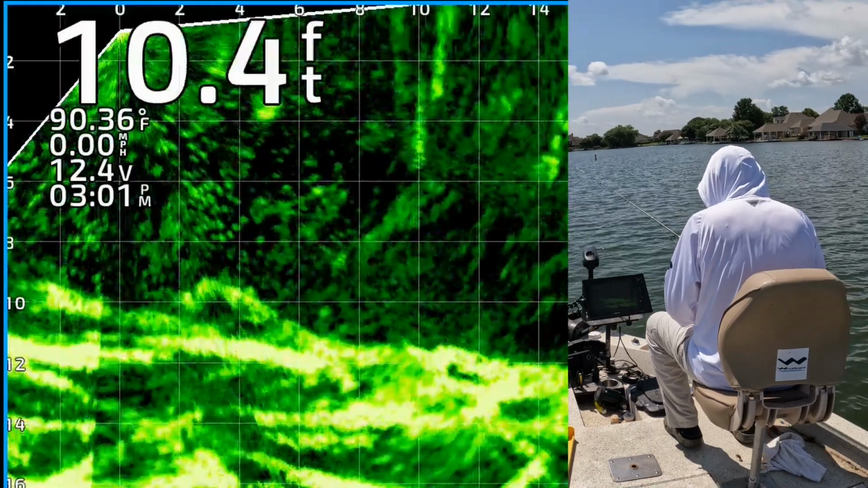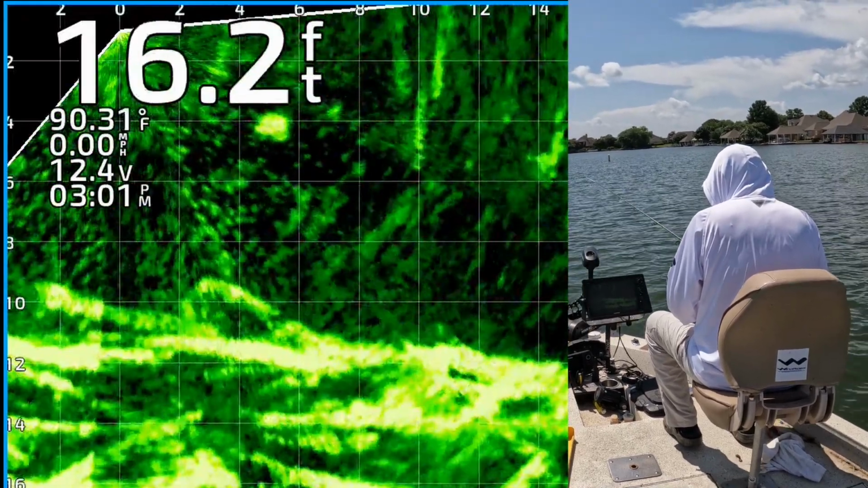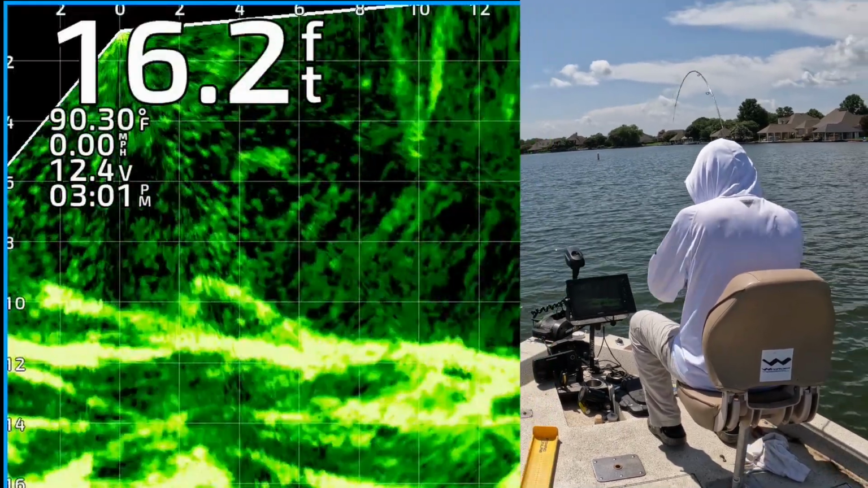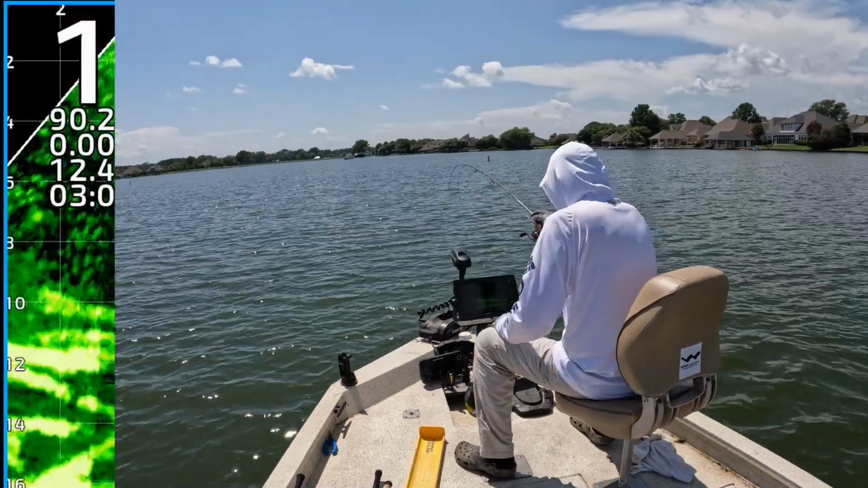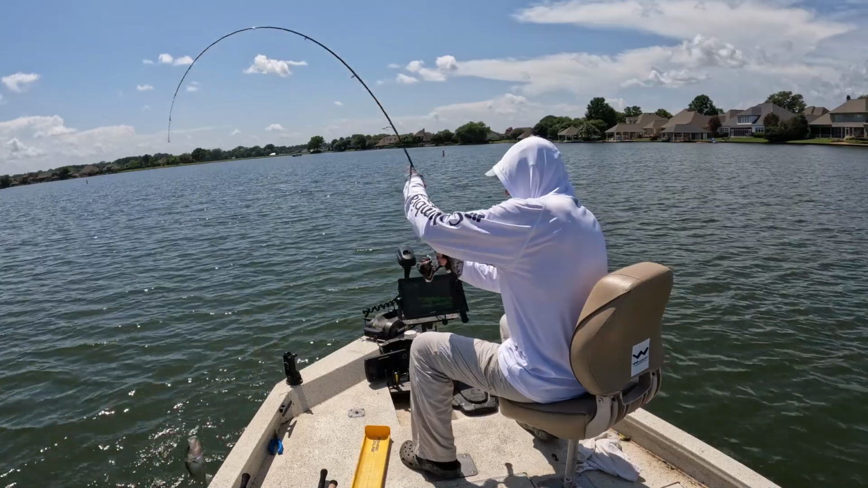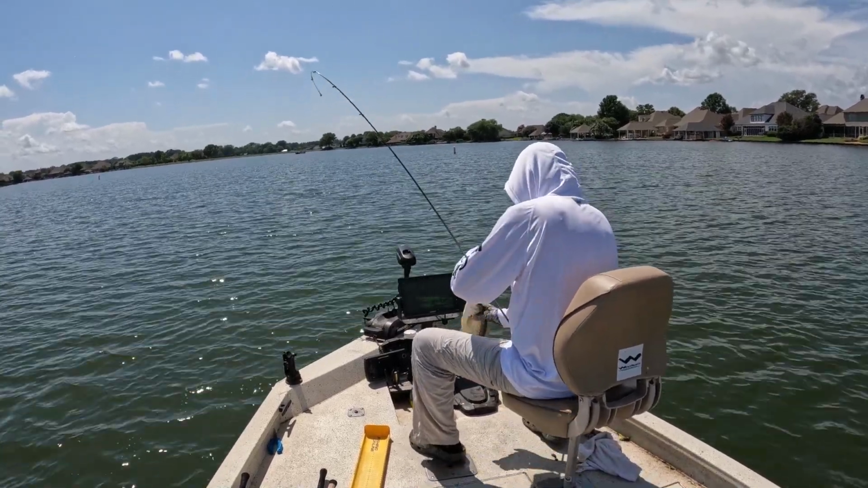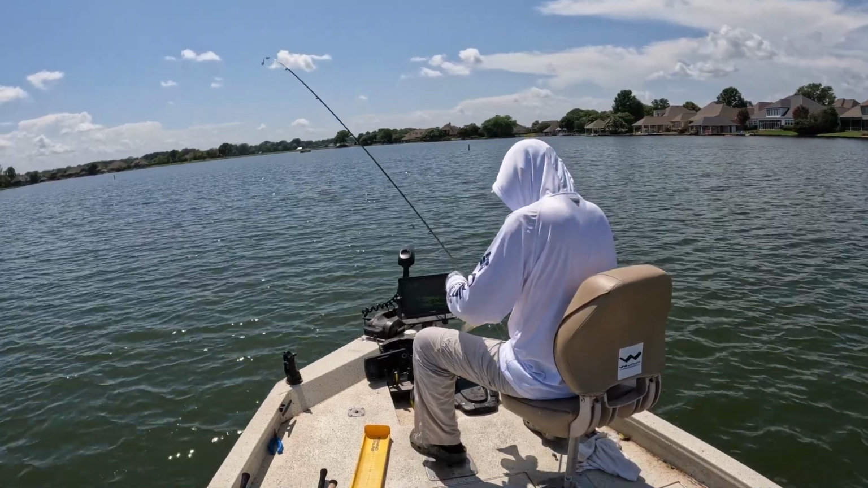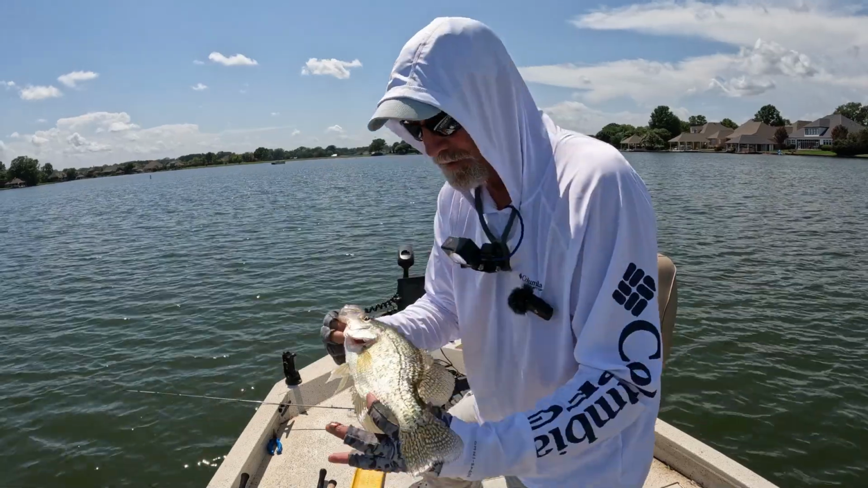Sometimes they'll come up. There's one right there. Looks like he's coming up to look at it right under that brush. You can see him kind of following it. Oh, he got it. He nabbed it. Couldn't really see it. It was right under that log. He wanted to get some of that Wild Willy's. Sure enough did. 13.5-inch black crappie.